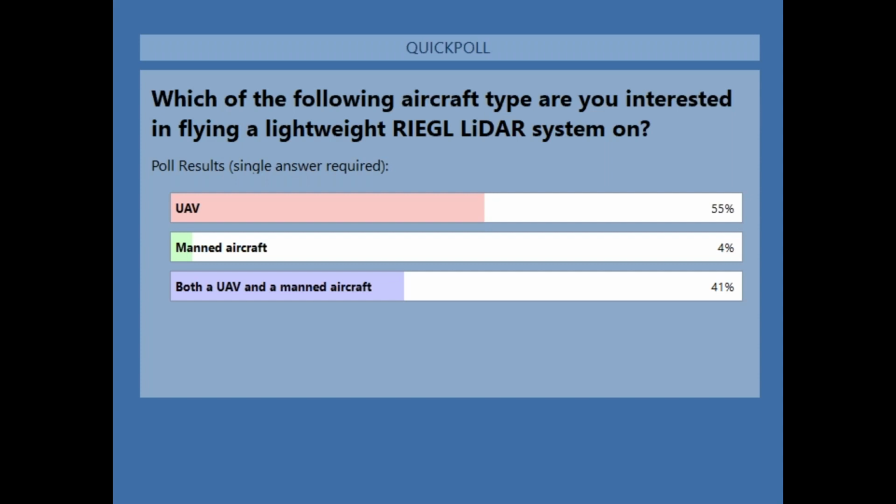Until about 2 o'clock, it was about a 50-50 split between UAV or both the UAV and manned aircraft, absolutely 0% for a manned aircraft, until about 2 o'clock, and then it completely switched over and a higher percentage started logging UAV only. It may have to do with the title of today's presentation.